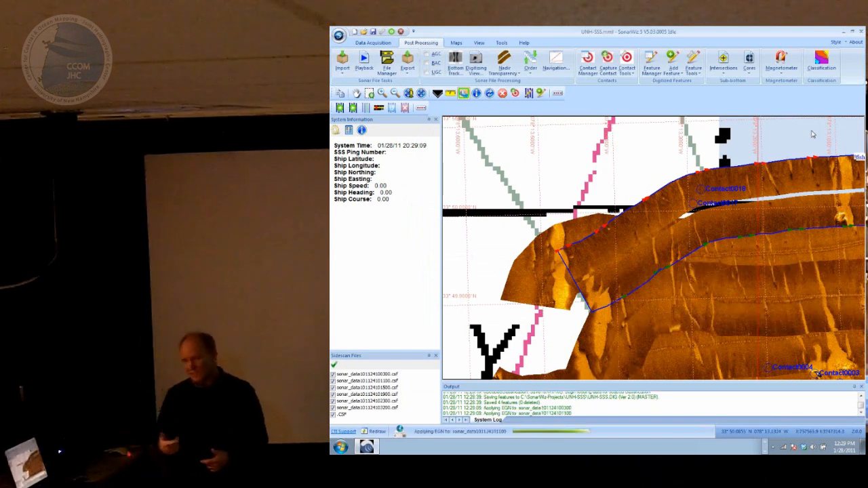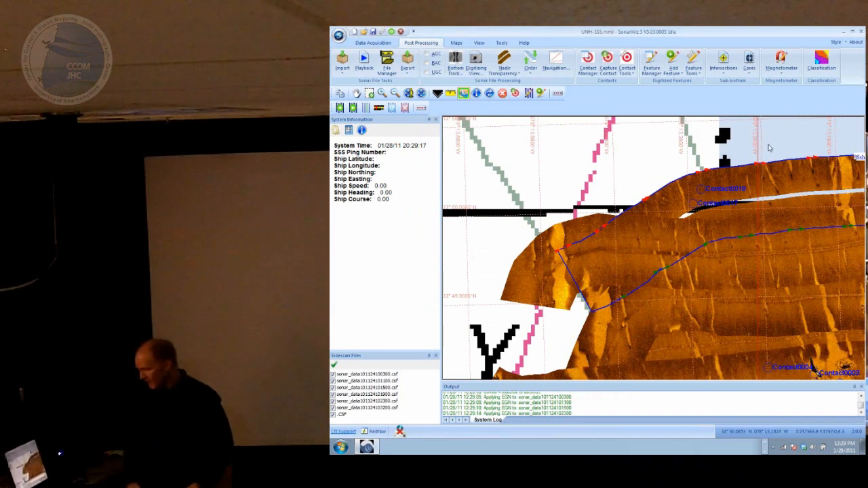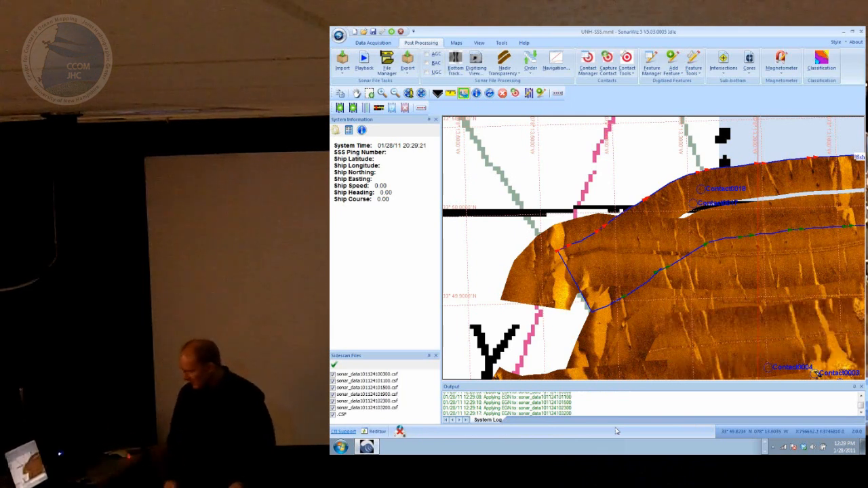It'll start to process each line in turn and put a 5 meter transparency in each of the files. I can see it's working here at the bottom, and as it finishes each line, it should be read.